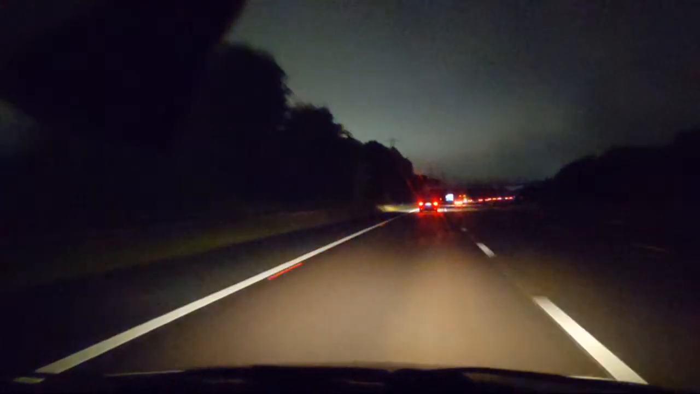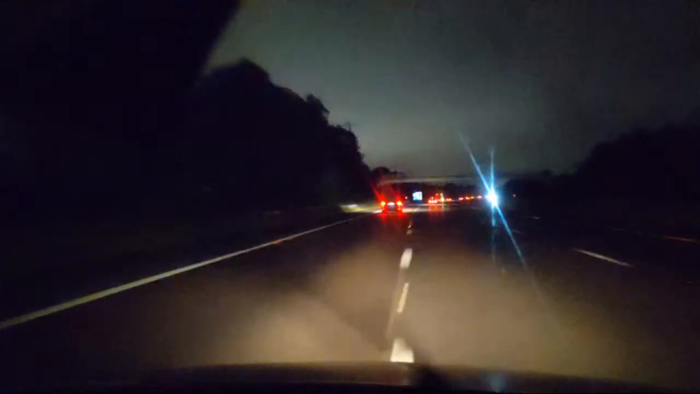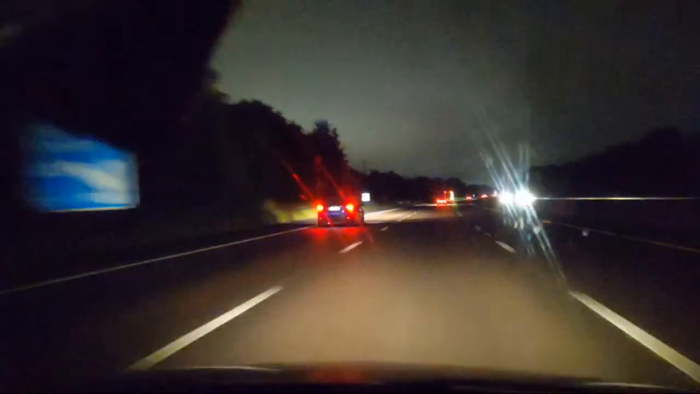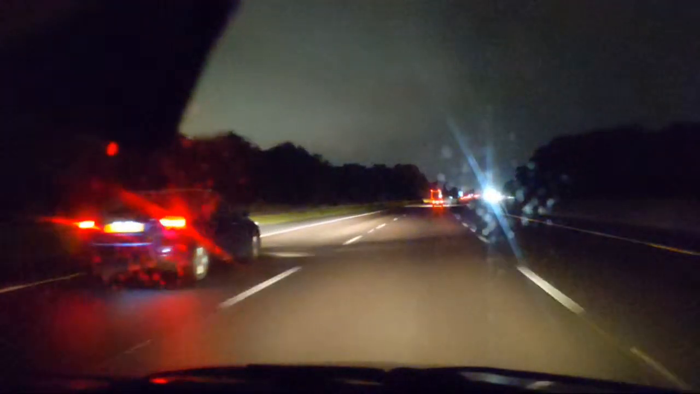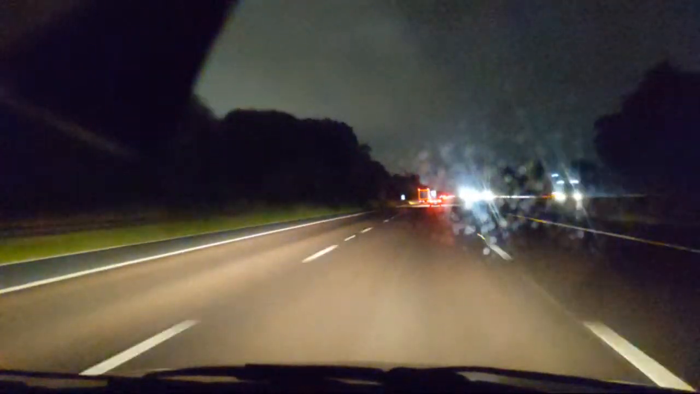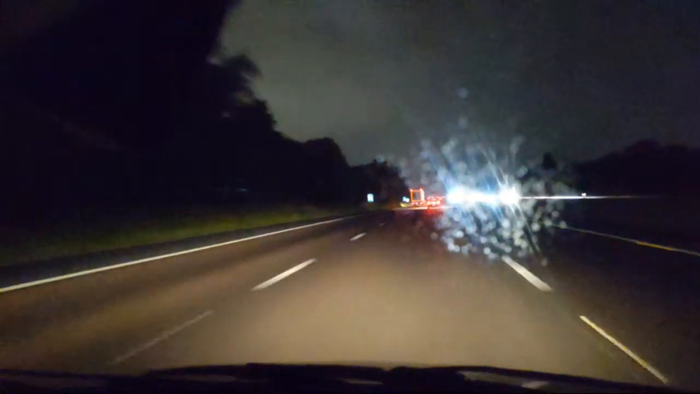A lot of traffic ahead. Quite a lot of traffic behind as well, but hell of a lot of cars ahead. Is everyone running late tonight? Has everyone's carer run into trouble and ended up being late?